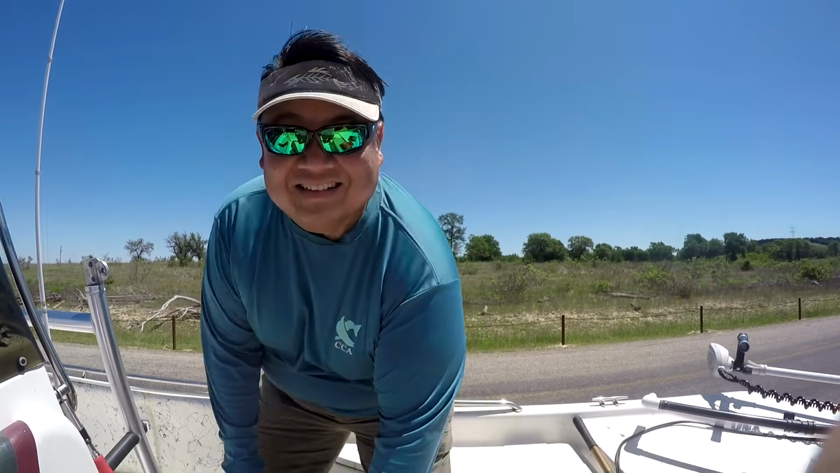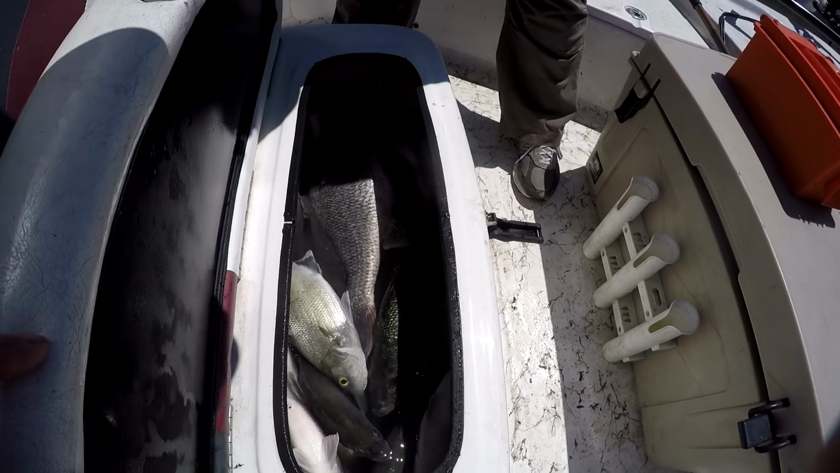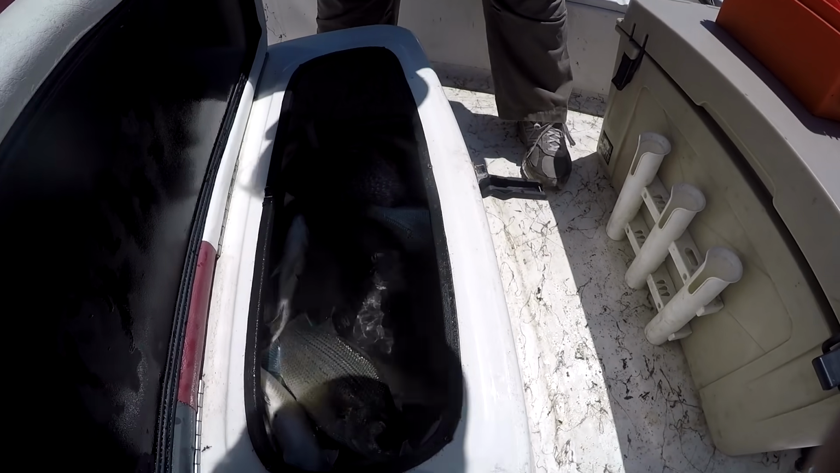So today I wanted to keep some fish. Had to keep the gasper goo, he swallowed the hook. Had to keep the largemouth bass, but I just kept the limit and took it home, cleaned it, and gave it to some friends and enjoyed some for myself.